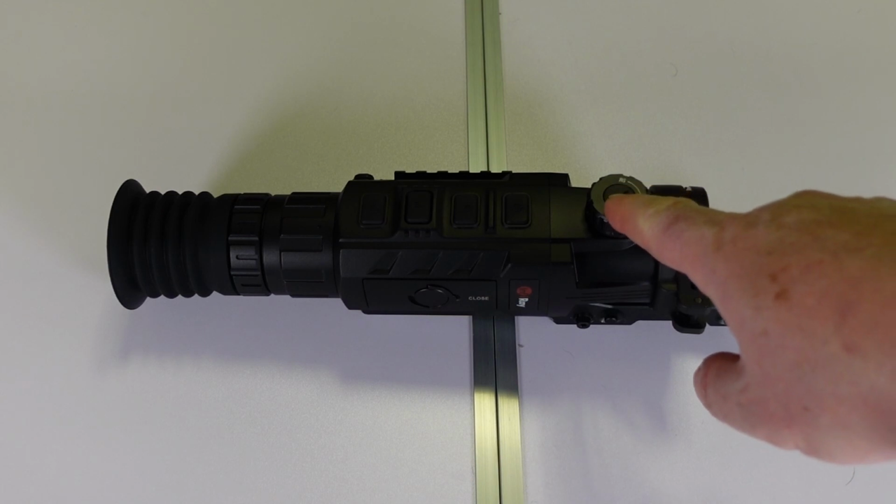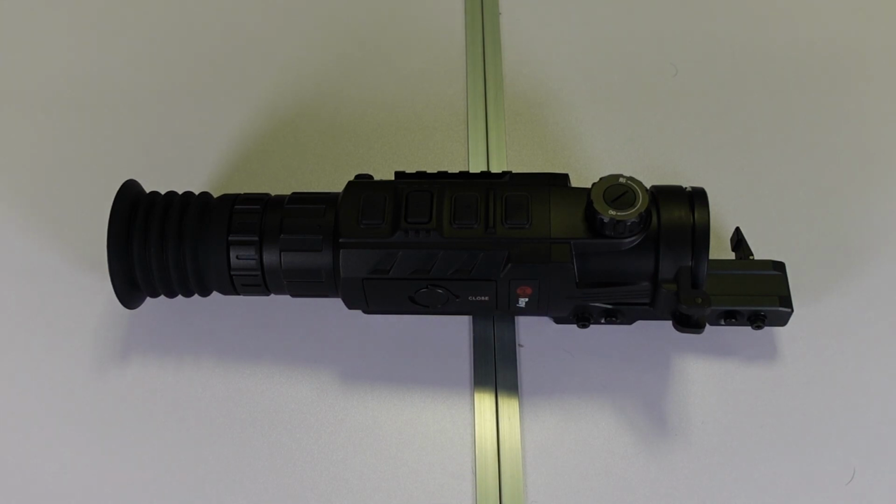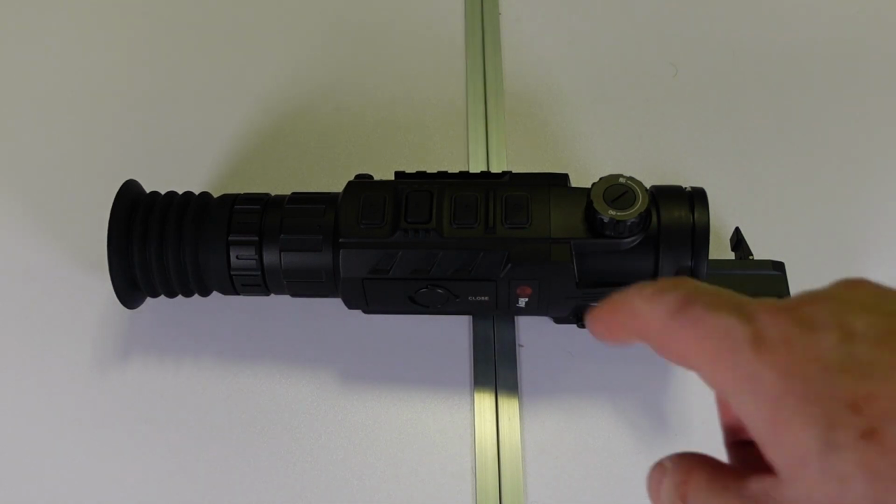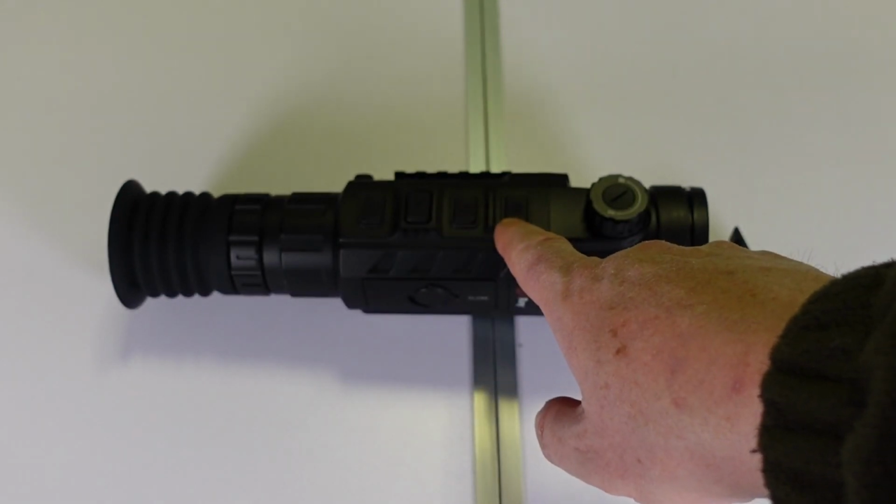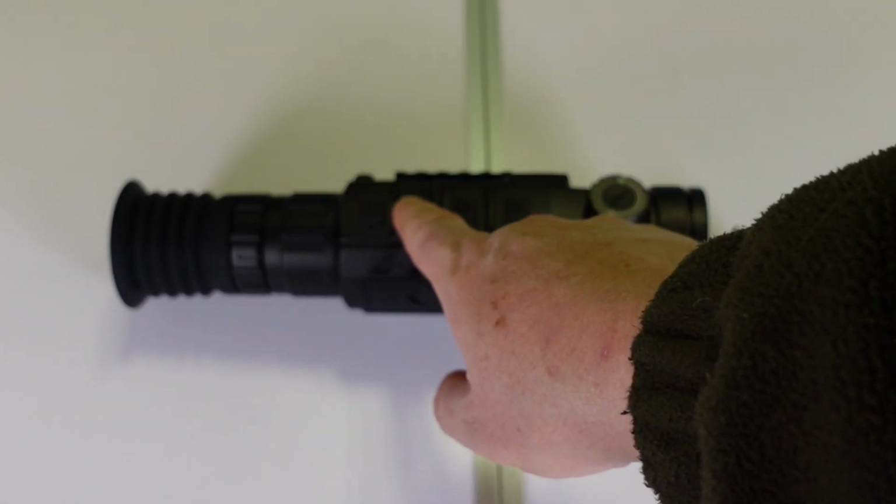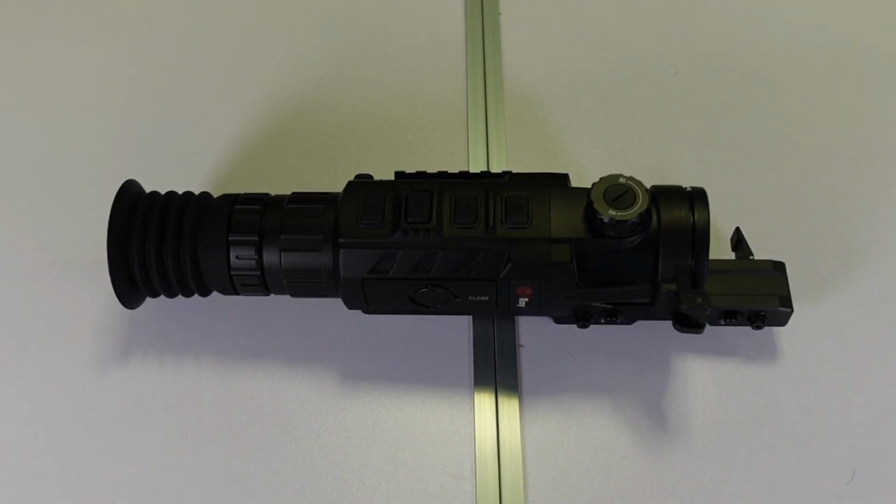You have your focus wheel, which I have to say is absolutely excellent. There's very little you need to do with that. You just turn it the slight bit and you're bang on. You're not having to keep turning and turning to get it into focus. It's very good. Then you have your function buttons. You obviously have your power button, your up, down and your menu, and these buttons also have other functions. I'll not go into them. You can look in the manual, which is downloadable from the Infiray website, and you can see what all of them do.